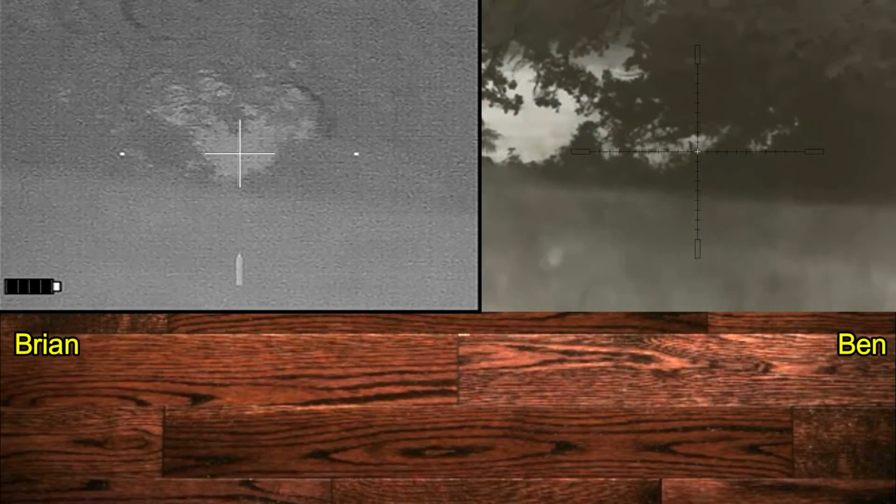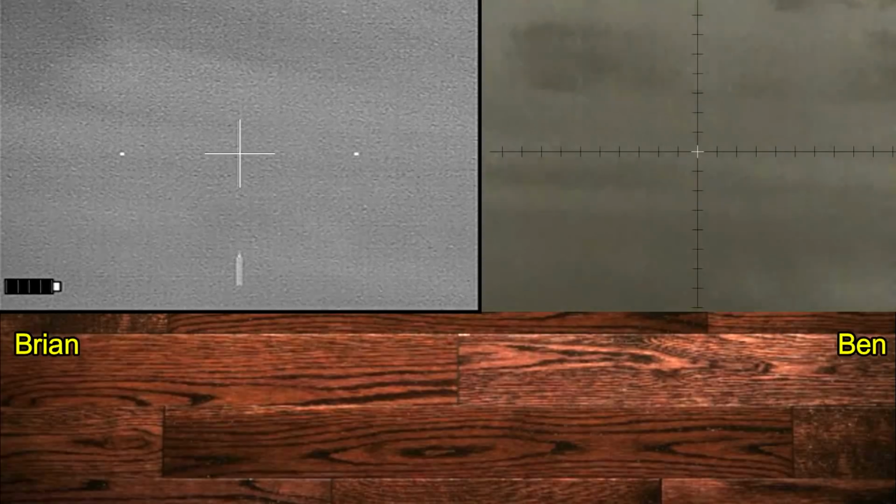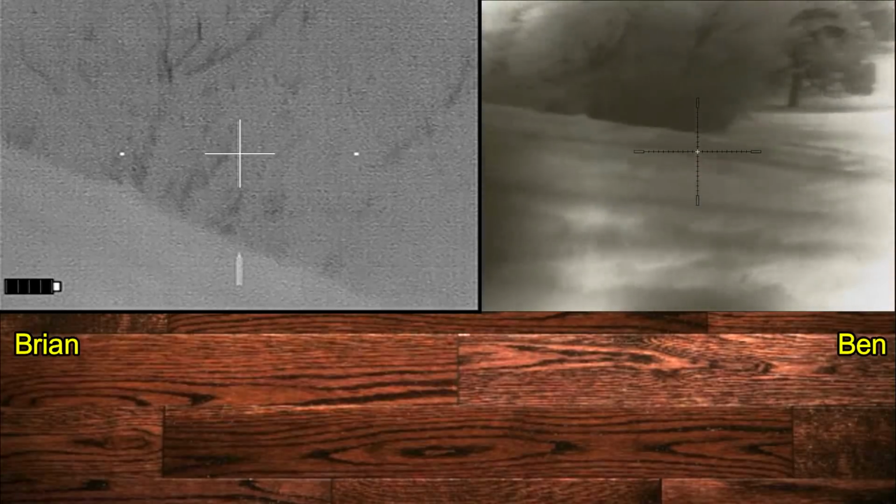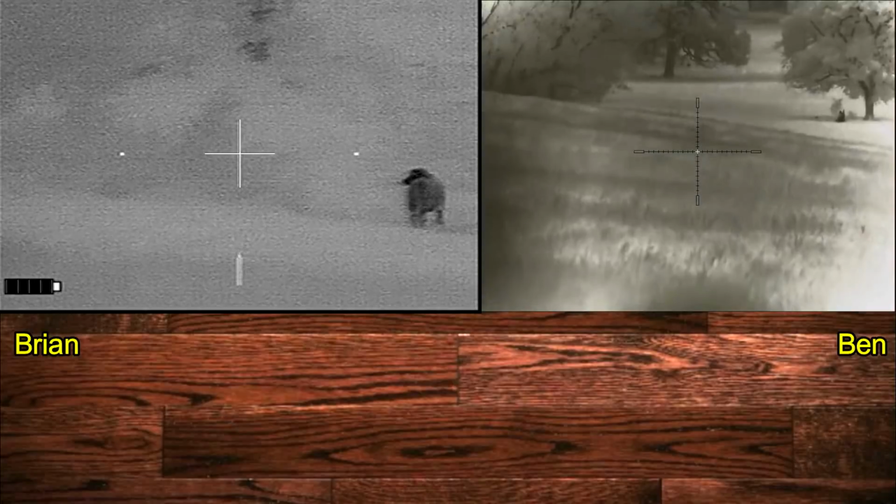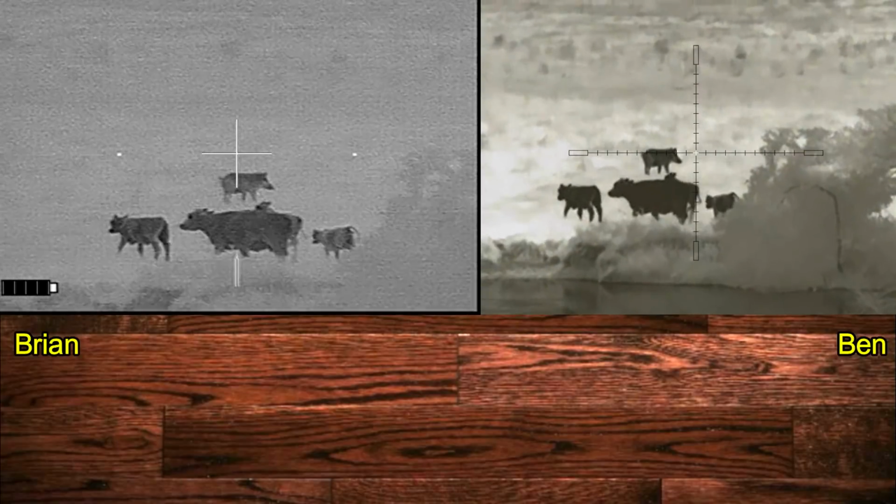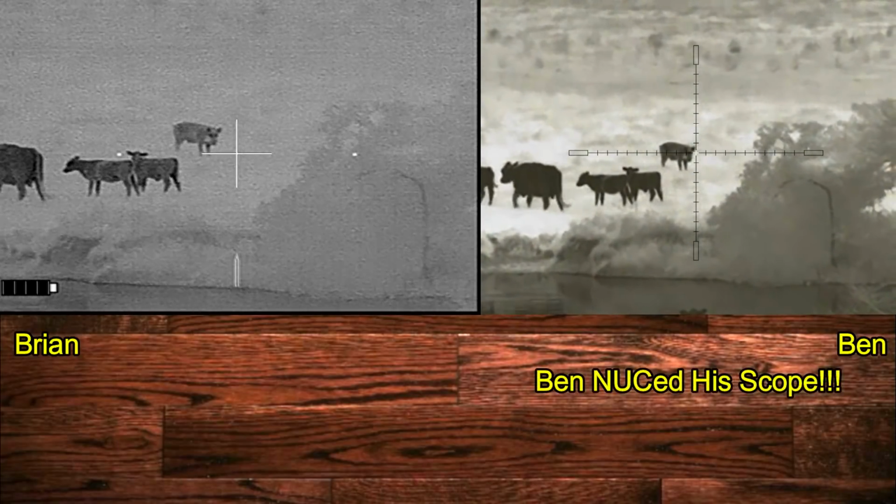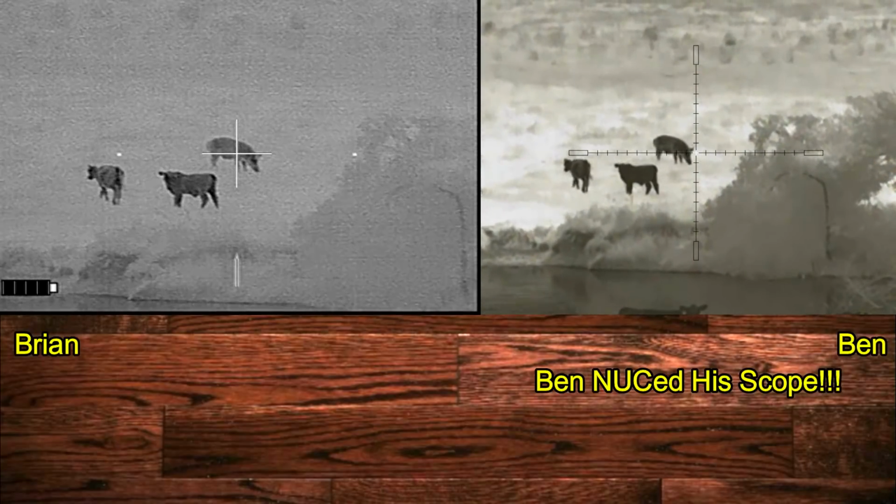Where'd the right one go? I have no idea. And our hogs have run a short distance, and we've lost the big hog. However, we stay in place and we keep watching, and a couple minutes later, let them get a little more clear. Let the cattle move. If you notice on the right, Ben has nuked his scope, and the image looks significantly better.